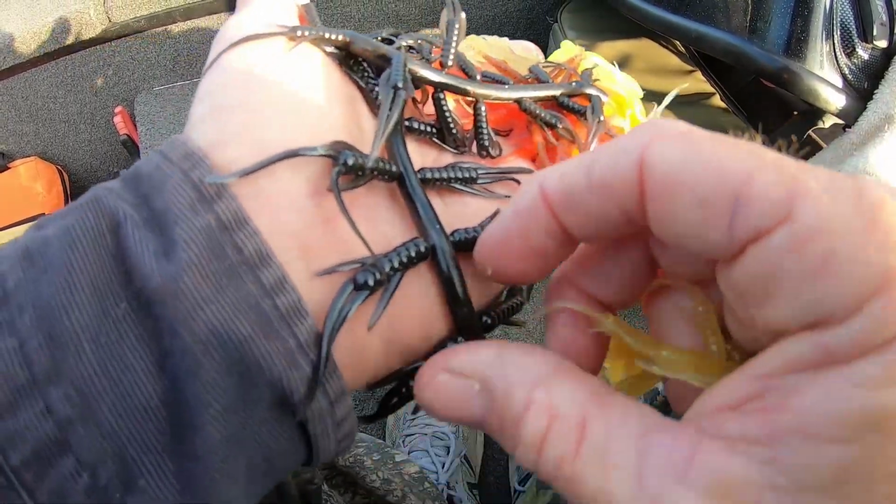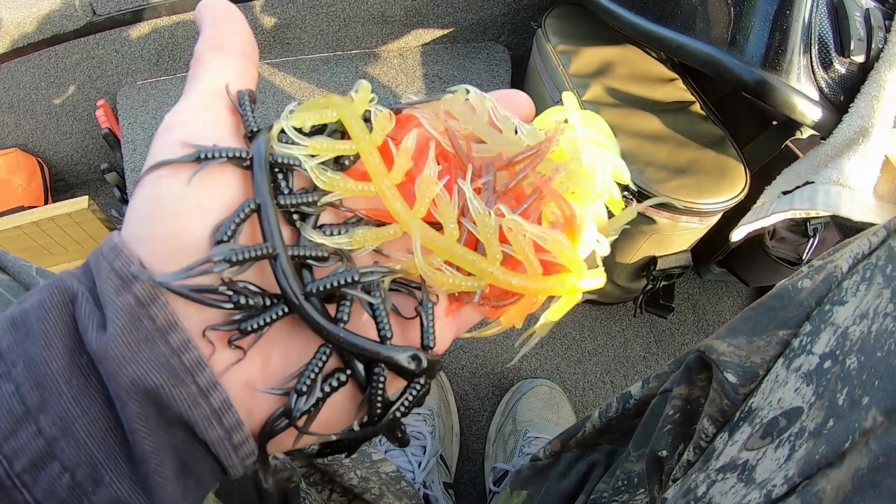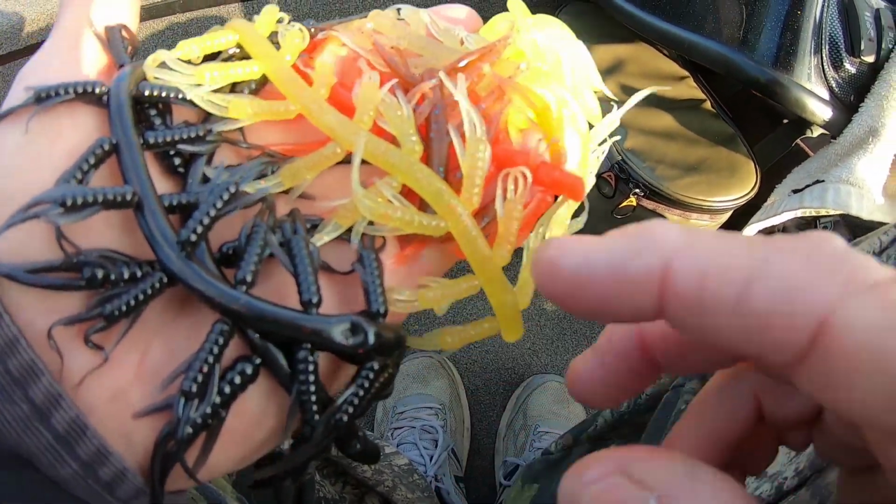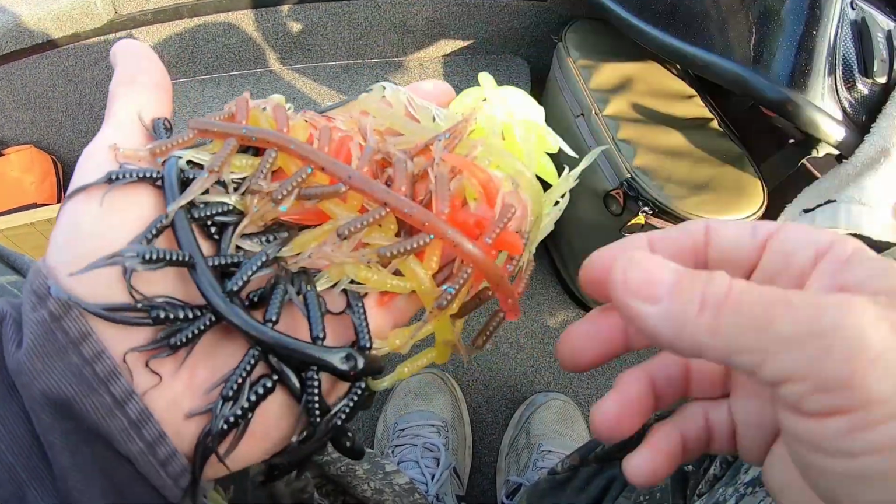Plain old black. I've never fished with plain black here. Alright? So this is sunshine with orange, okay? And it's got some silver in it, some other colors. Alright, one more. It's reddish on the bottom.